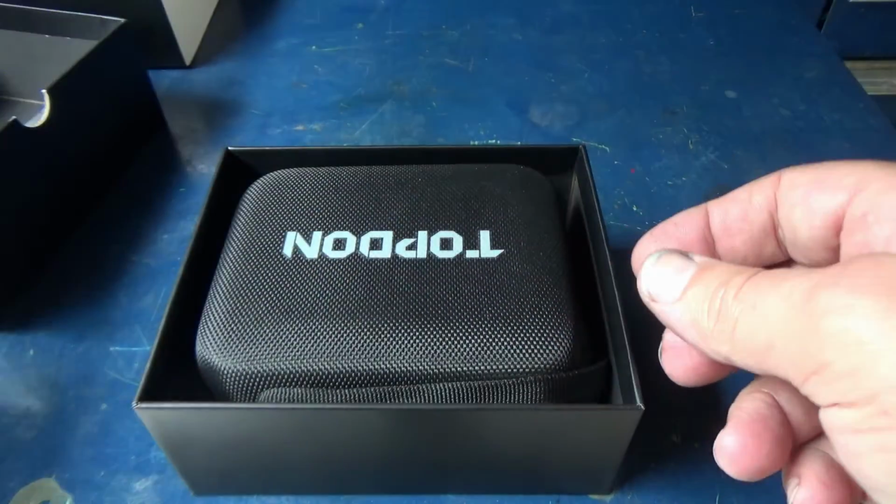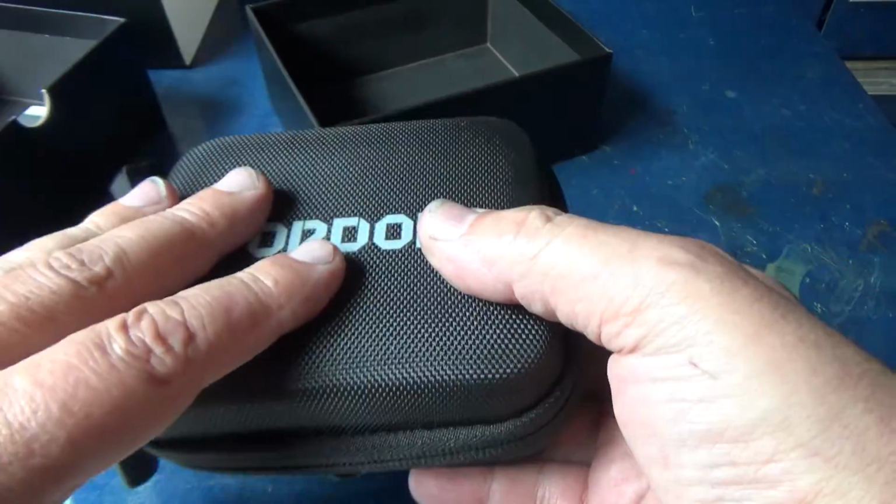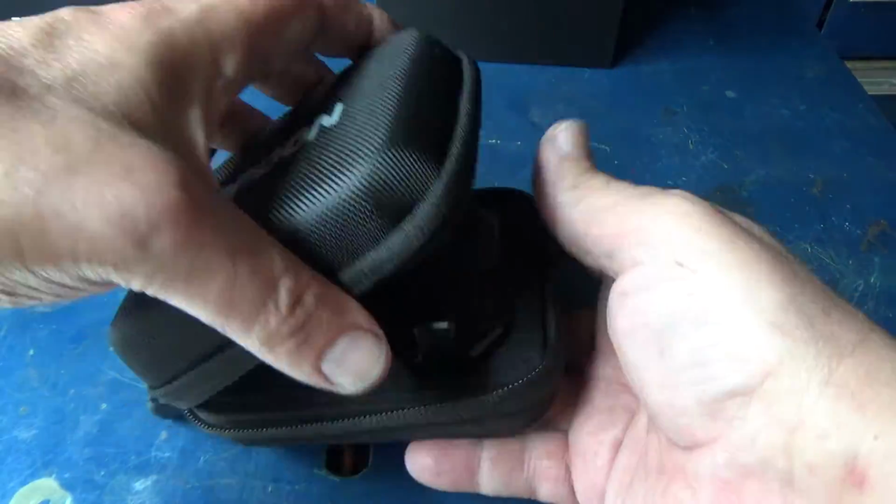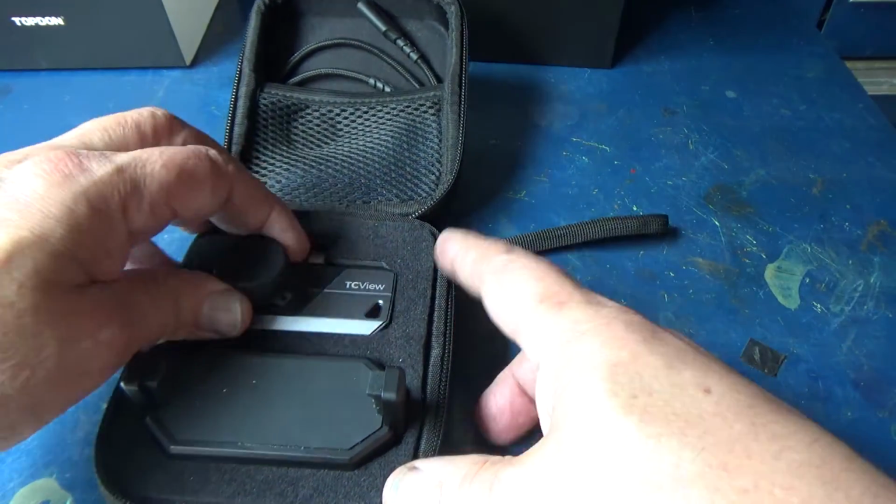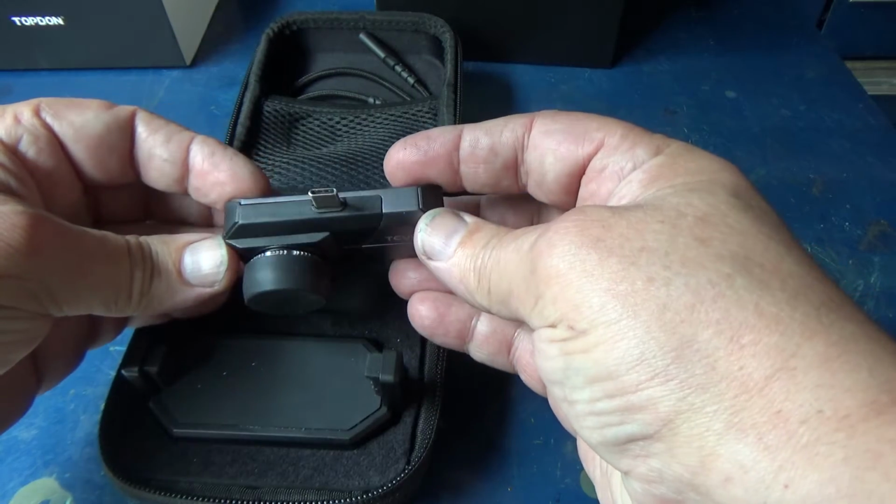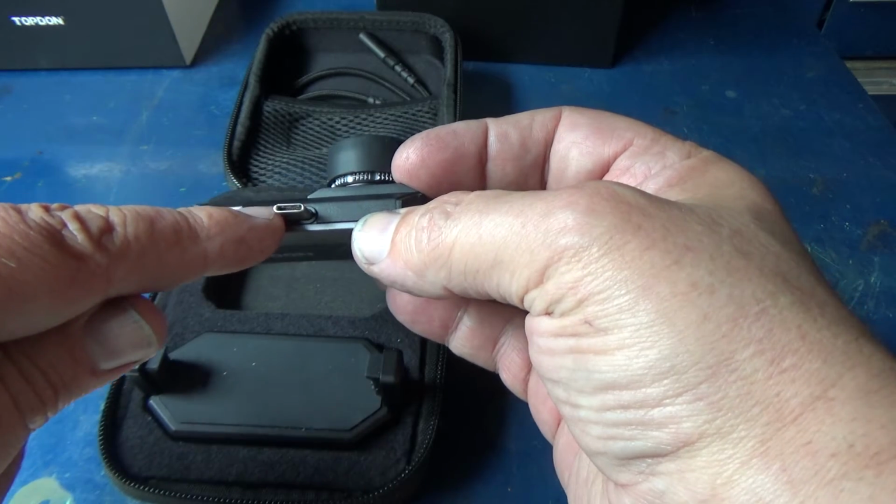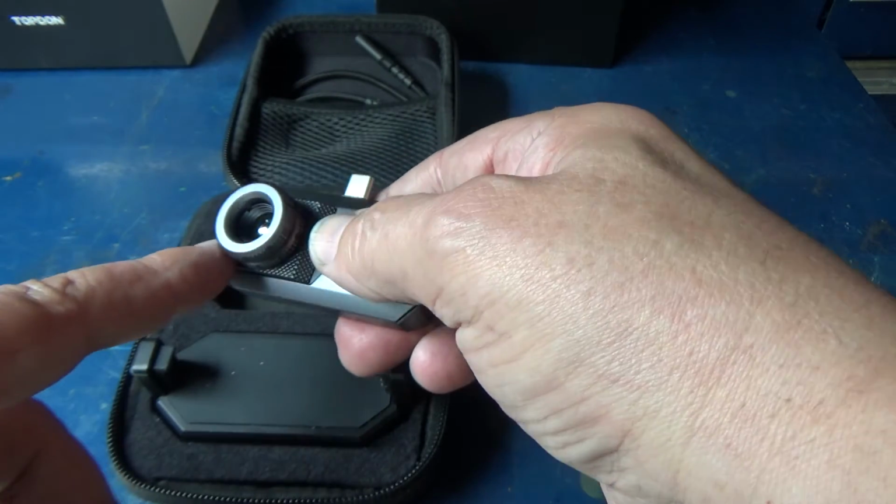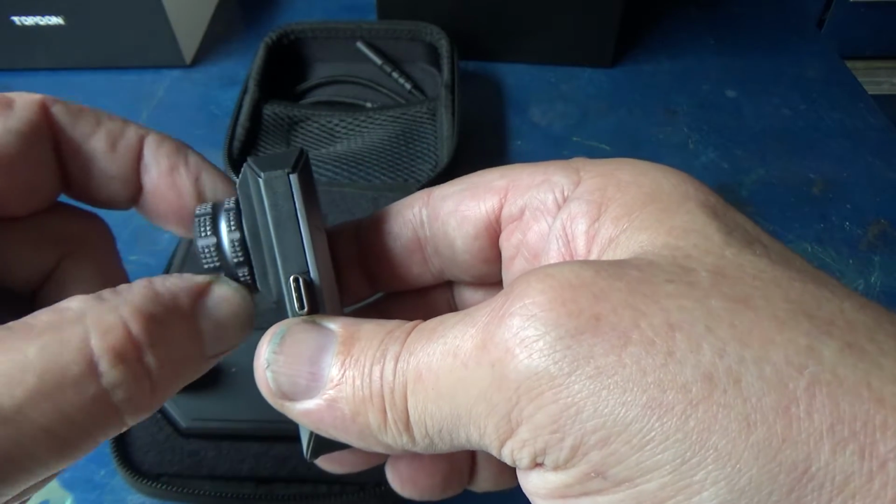So the nice thing about it is it comes with its own little case. So of course, if you've watched any of my other videos, you know that I like things that have their own case with it. That way you're not trying to find a cardboard box or something to put it in. So there's the camera itself. Right here, we'll take a look at it first. It's just your typical looking thermal camera. This particular one has the USB-C. So there's the lens, and like I say, this is focusable.